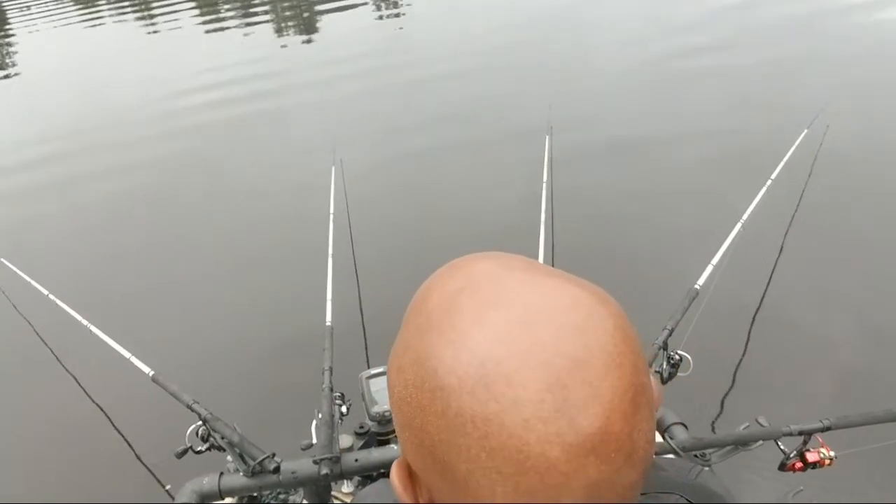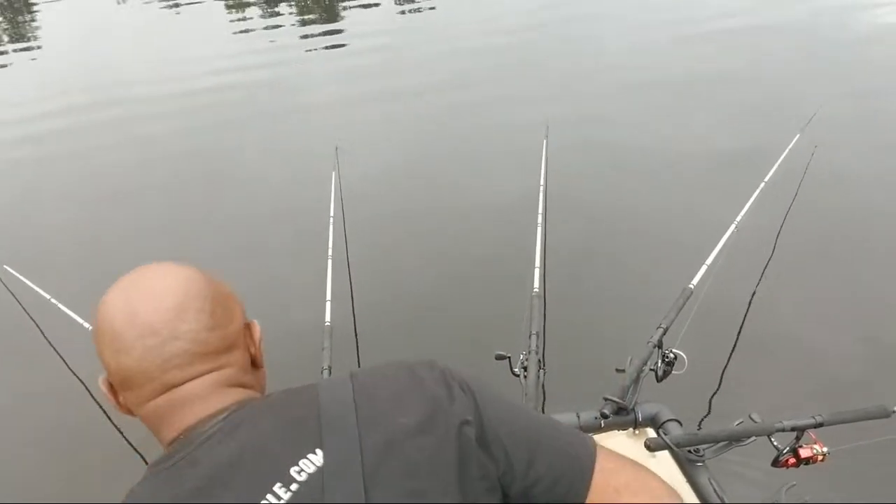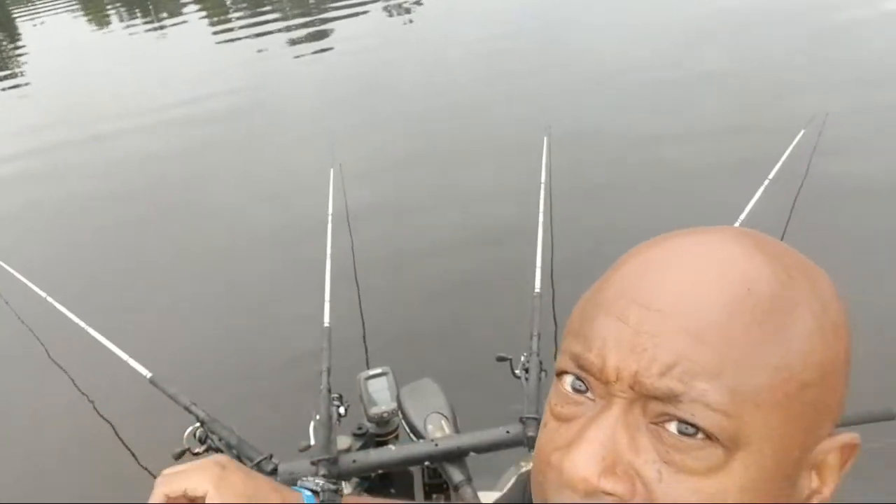All right, let's see where we are. I'm going to see if I can find my bearings, get my sea legs about me, see if I can locate them. Let's see what happens. Make sure I got you guys squared up really good so you can see. I'm going to answer a couple of questions while I'm getting ready to find this spot.